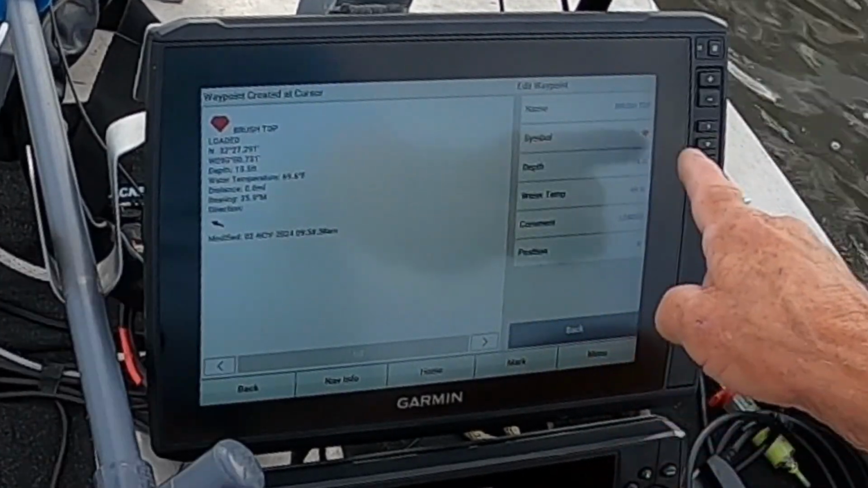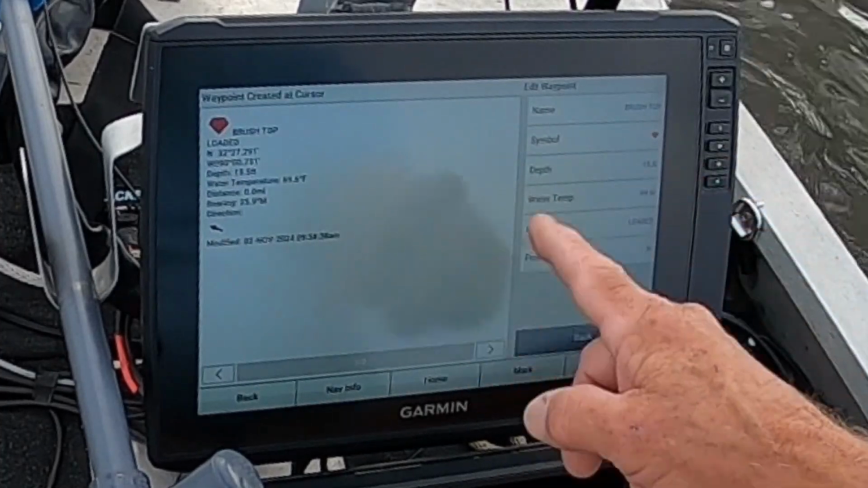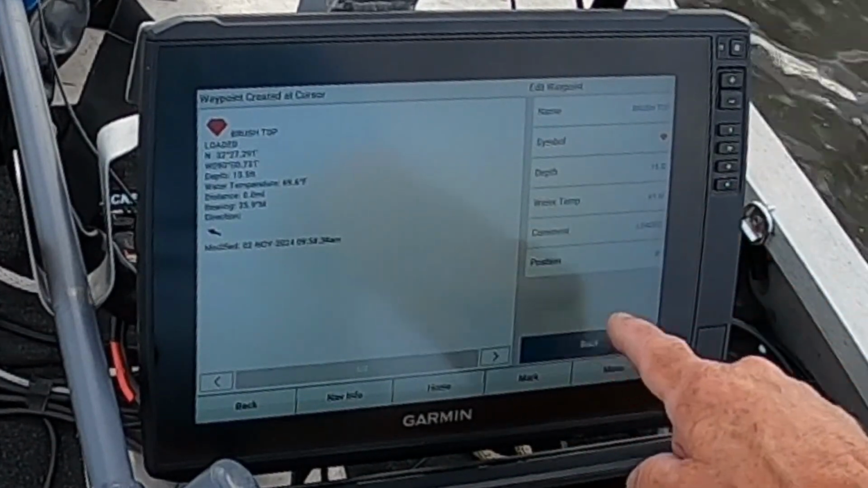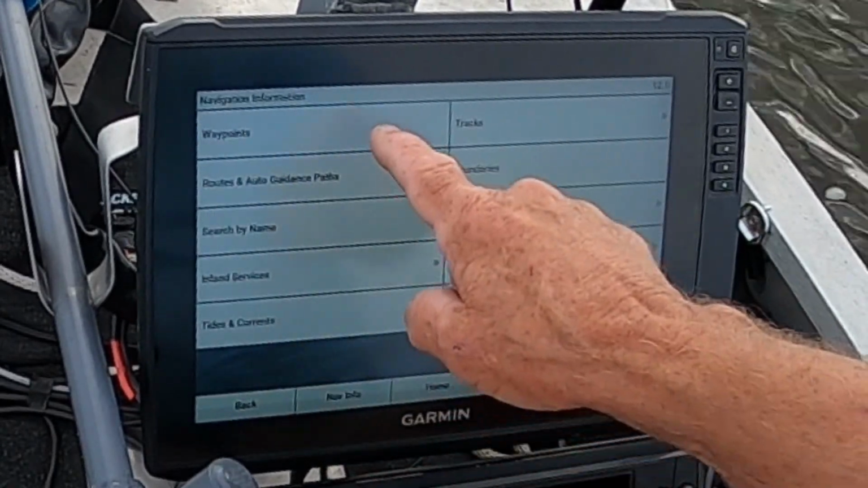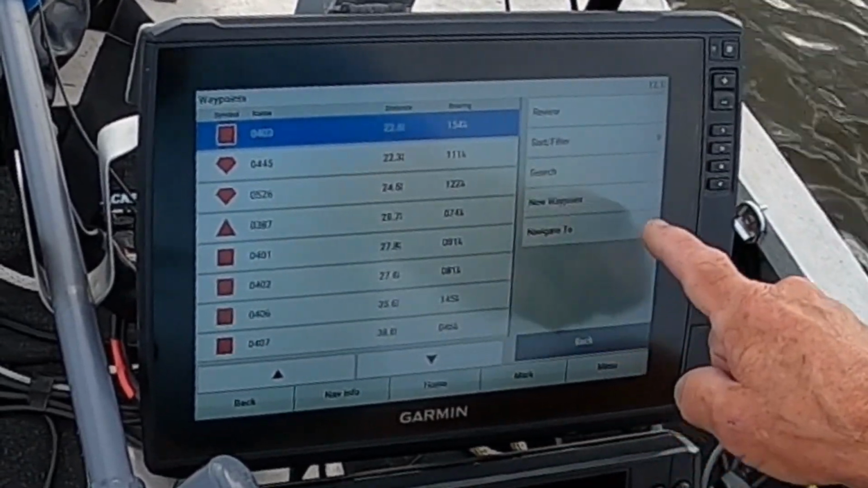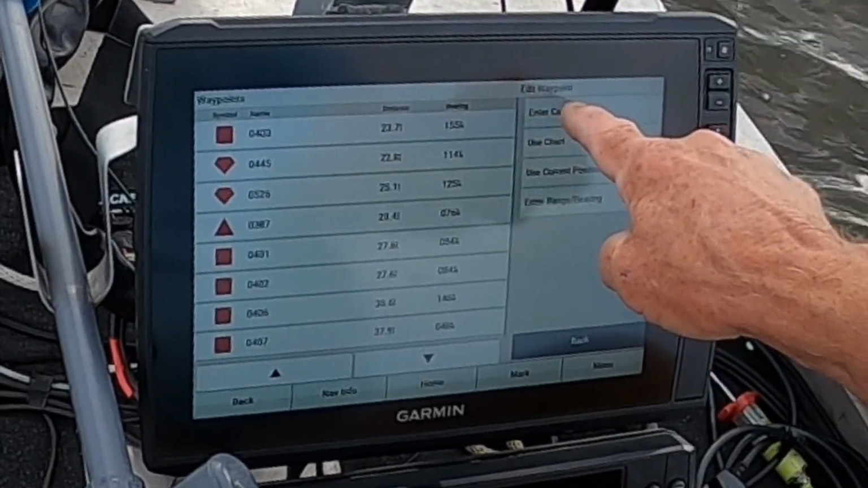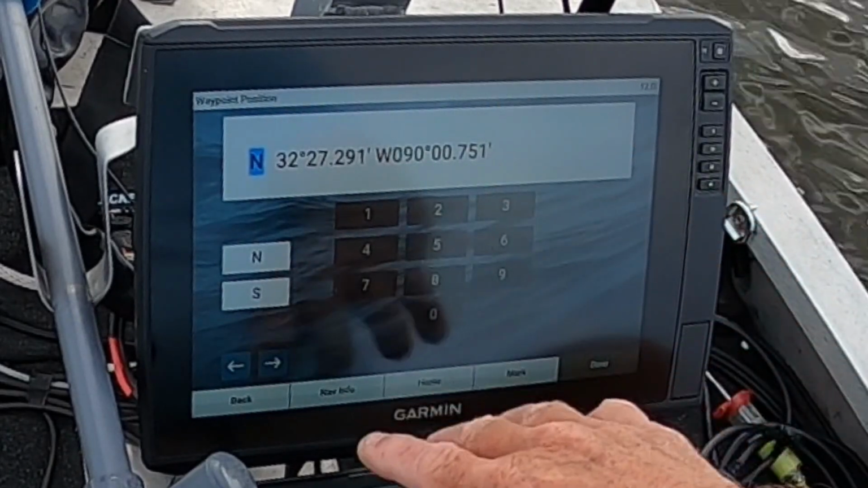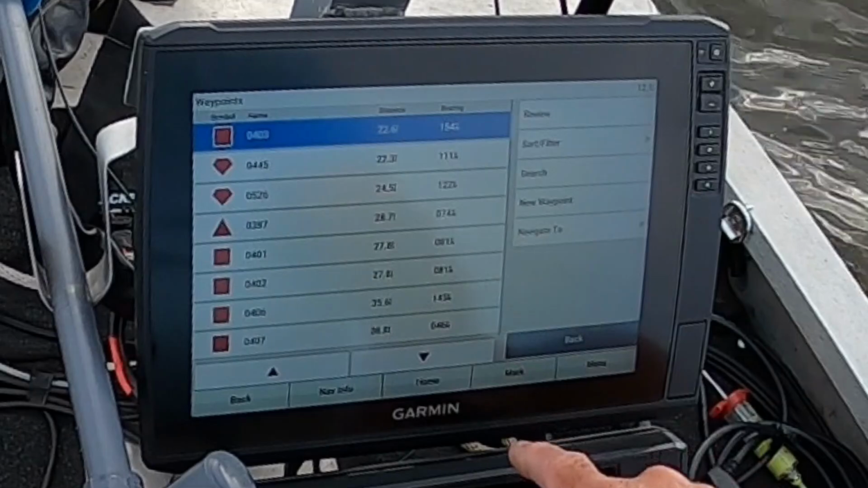So if you put these coordinates in as your north and your west coordinates right there, you can put it in your Garmin right here. If you can't figure out how to do it right here, like I said, you can go to navigation info, click on waypoints, new waypoint, enter coordinates. So the coordinates you just seen, you would put it in right here. And when you get done, click done. So it's not very difficult to do.